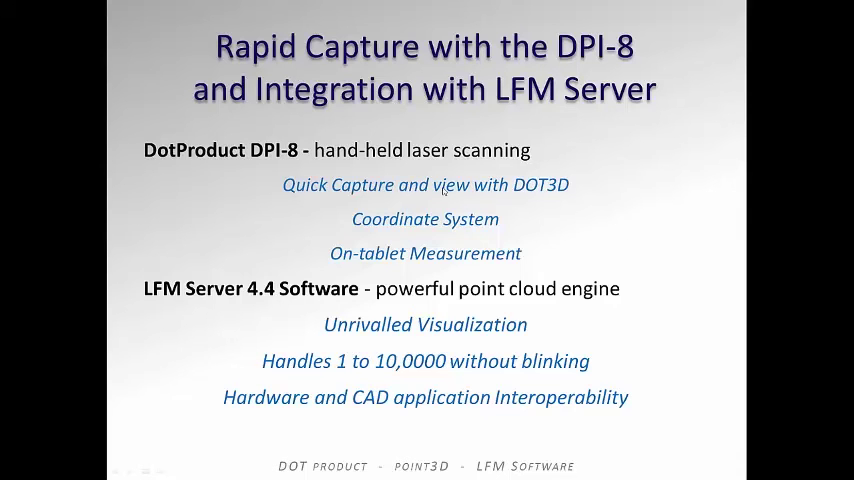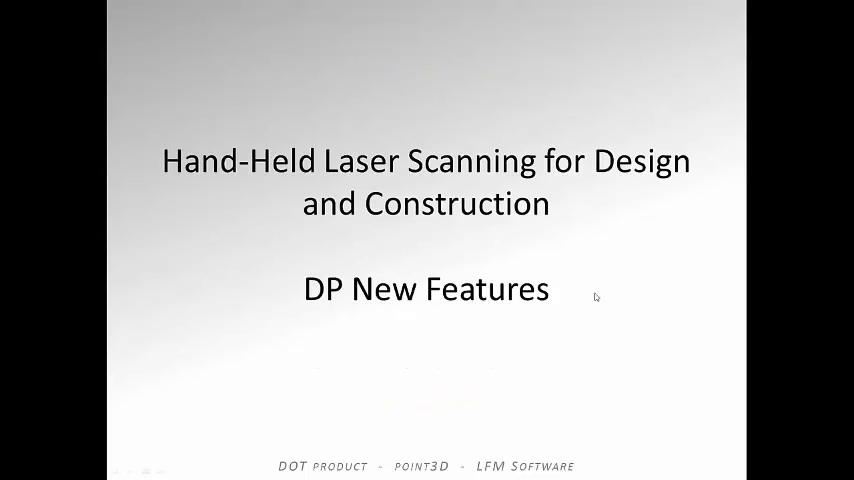Basically, we've shown rapid capture with the DPI-8 and integration with the LFM server. We've got the DotProduct handheld laser scanner showing the quick capture and view with .3D, the coordinate system, and the on-tablet measurement. The LFM Server 4.4 software, the powerful point cloud engine with its unrivaled visualization, handles 1 to 10,000 without blinking scans, hardware and CAD application interoperability.